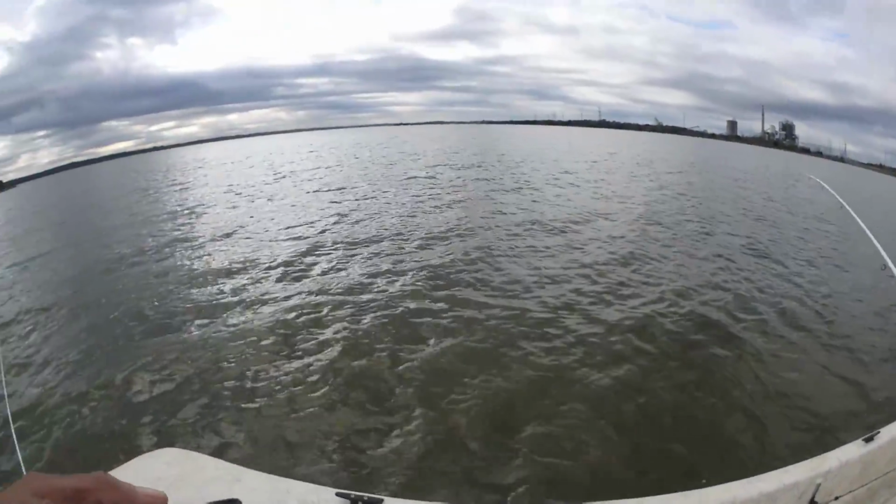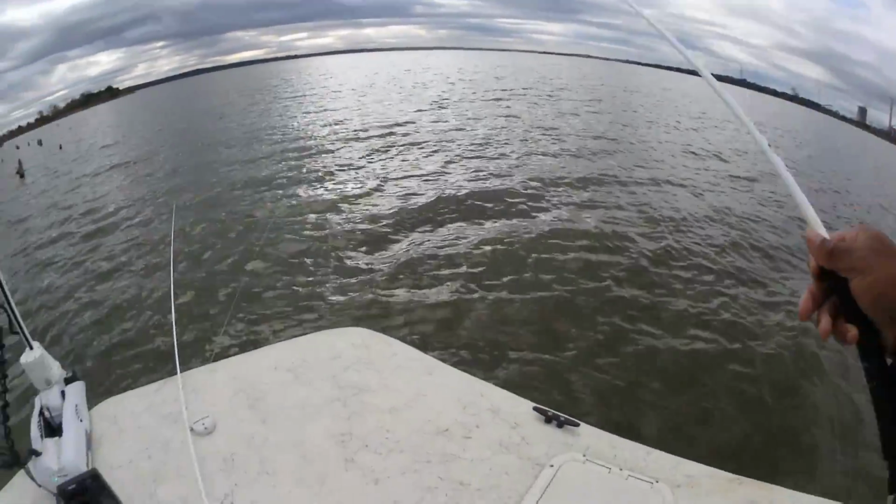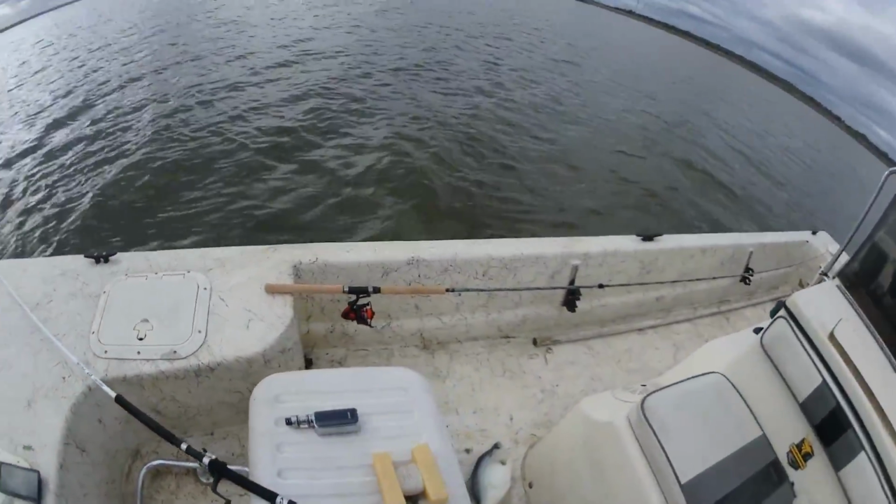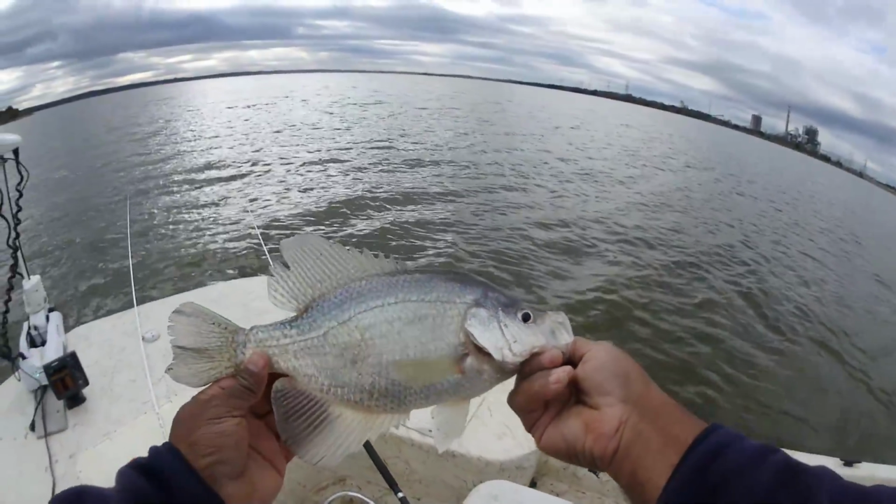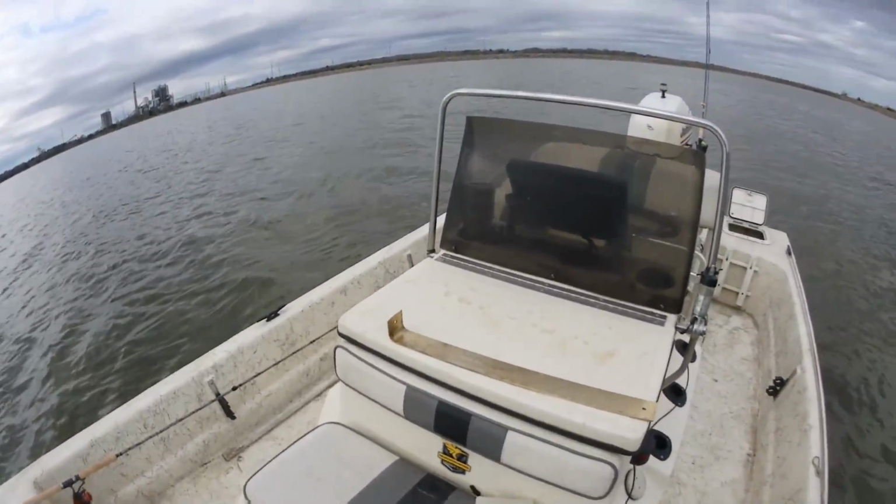I like it like that. Hook come right out when they get in the boat. And that's just another absolutely gorgeous fish, y'all. Nice. He'll do.